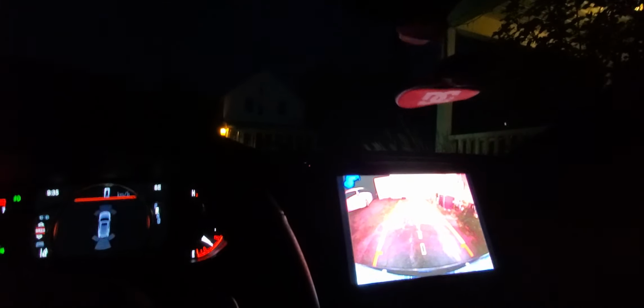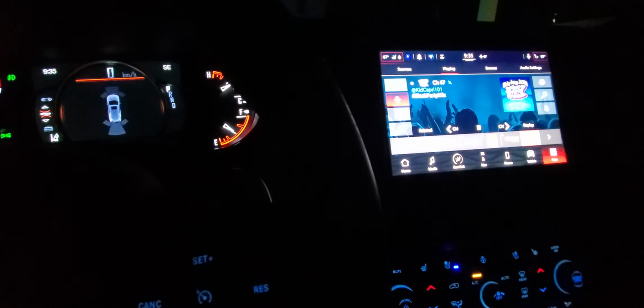So back at the house now, and as you can see too, the backup camera is huge. I don't know how well it translates from my camera to the camera, but visually it's a beautiful big camera, and you get to see lots. So that was my little night drive, run around the block.